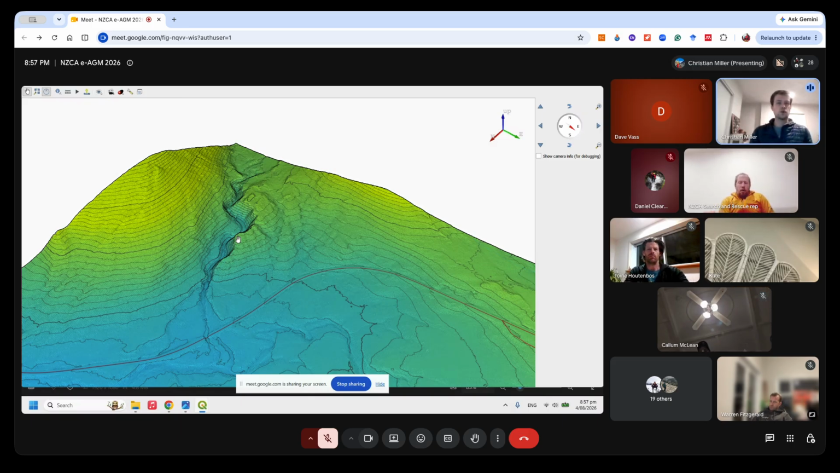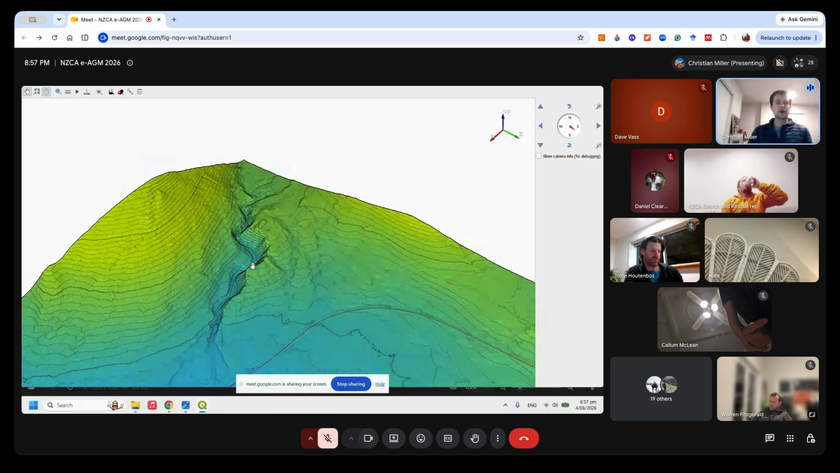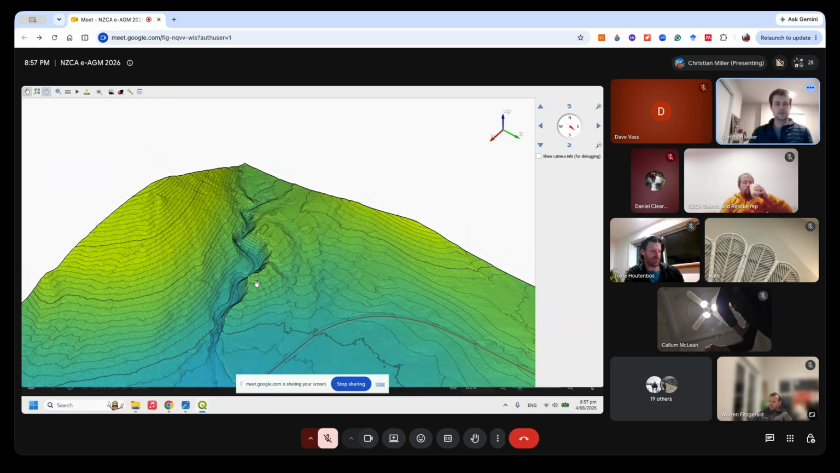But now that we have more detailed information on them with the LiDAR, it's kind of opened up a new wave of canyons, which should be quite easy to find. They're in easy locations, but just until now, with the tools we had available, they weren't that easy to find.